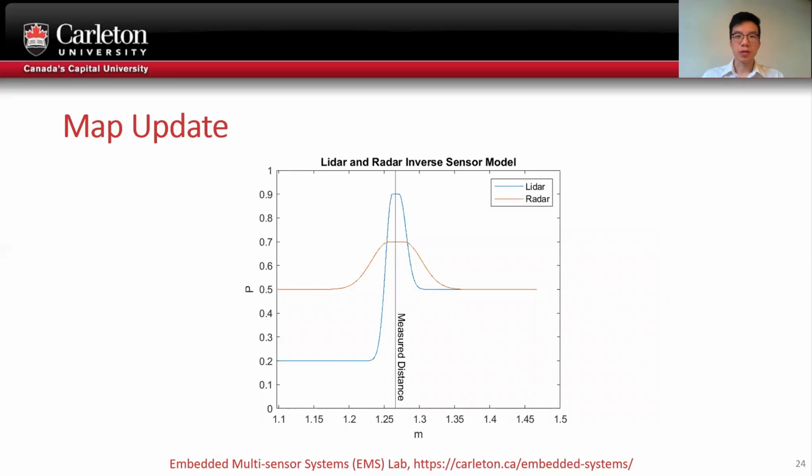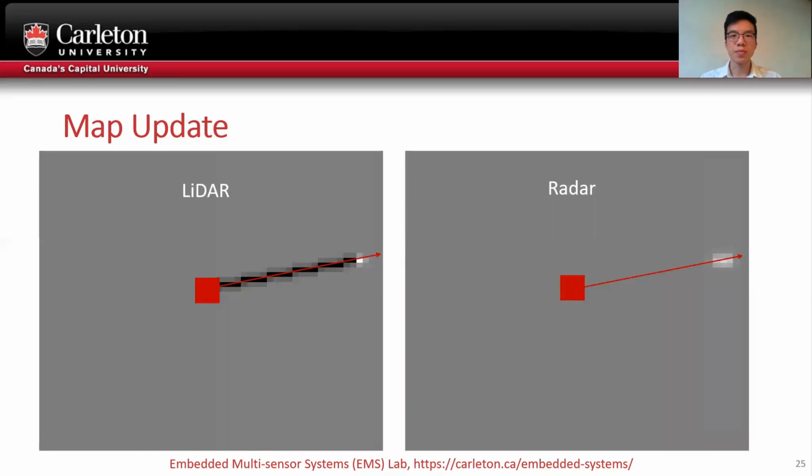The map update works like this. The inverse sensor model shown here determines the probability of a cell being occupied given a detection distance. This plot shows the probability for cells in the path of a beam from the radar or LiDAR, with the detected distance being 1.265 meters.